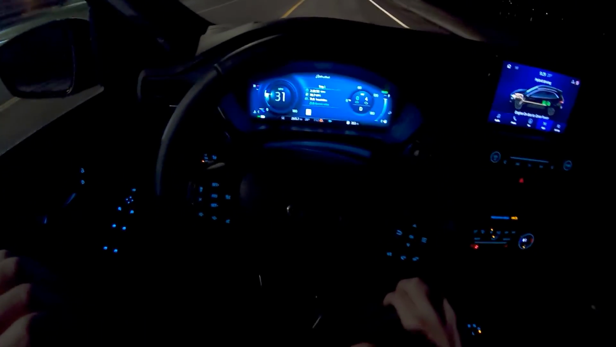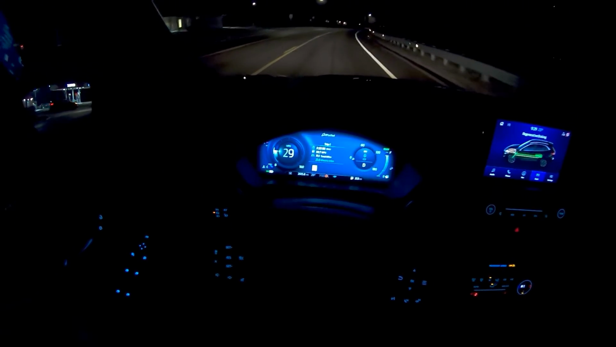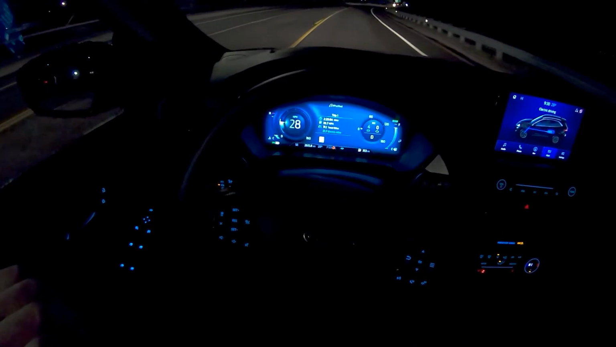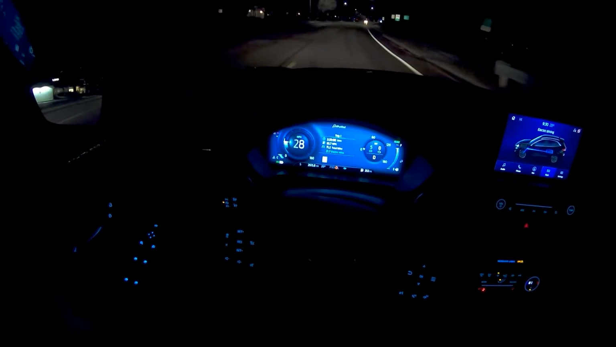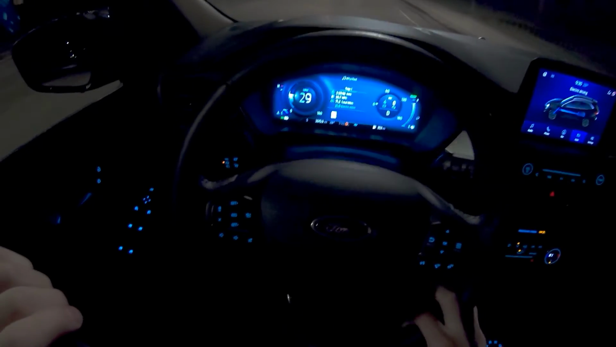Oh no, just barely. We got into the dark blue, but the engine kicked on, so I'm going to get off the throttle, coast again, see if we can keep it off for a little bit longer. Make sure no one's behind me. Oh, back up into the light blue. Yep, there we are, down into the dark blue again.